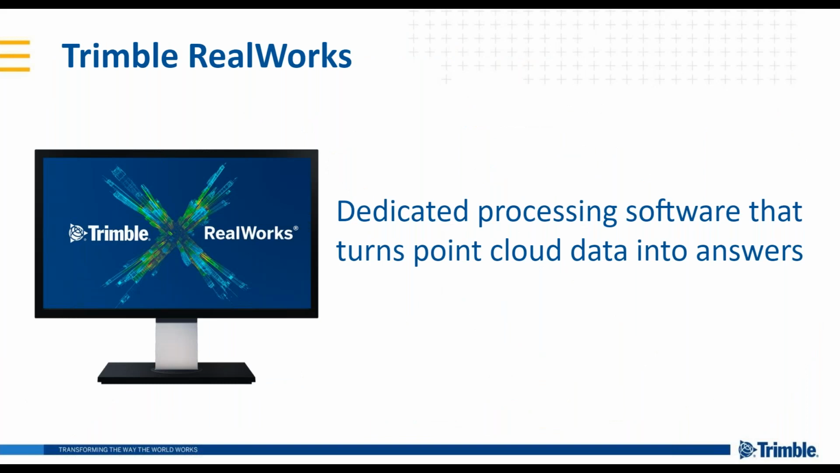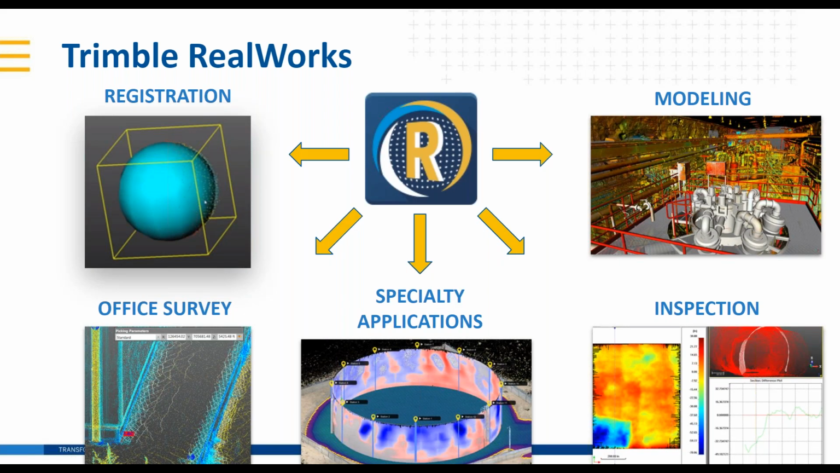And Trimble RealWorks, also an office software, dedicated processing software that turns point cloud data into answers. What that can practically look like is some really world-class registration tools, modeling tools from the point cloud, being able to do inspection maps, cloud to mesh inspections or cloud to cloud inspections, being able to do some office survey, feature coding, CAD line work, topo work, as well as specialty applications.